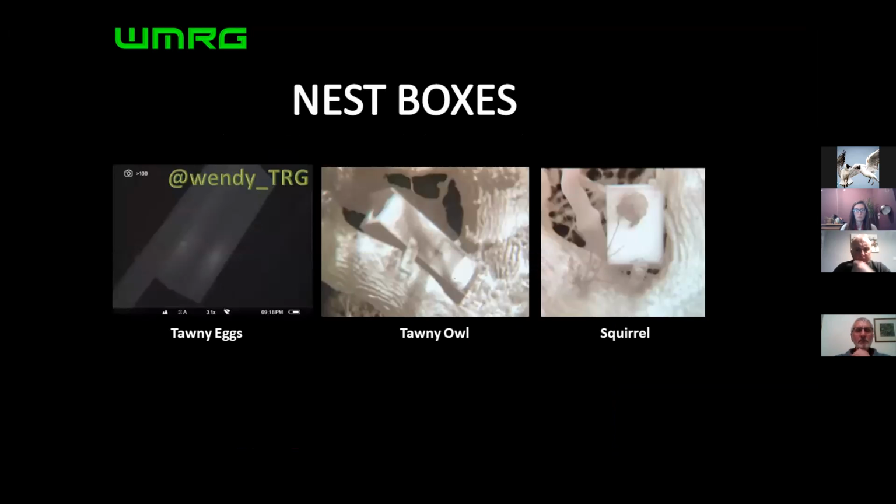Right. So another area of business we've looked at is nest boxes. When I joined as a young trainee bird ringer, one of the tasks every breeding season was to walk around a nature reserve which had 200 tit boxes, and they wanted them monitored.